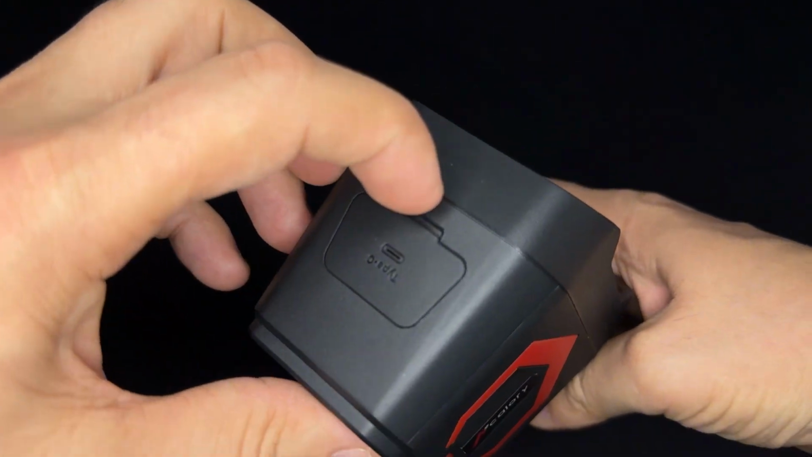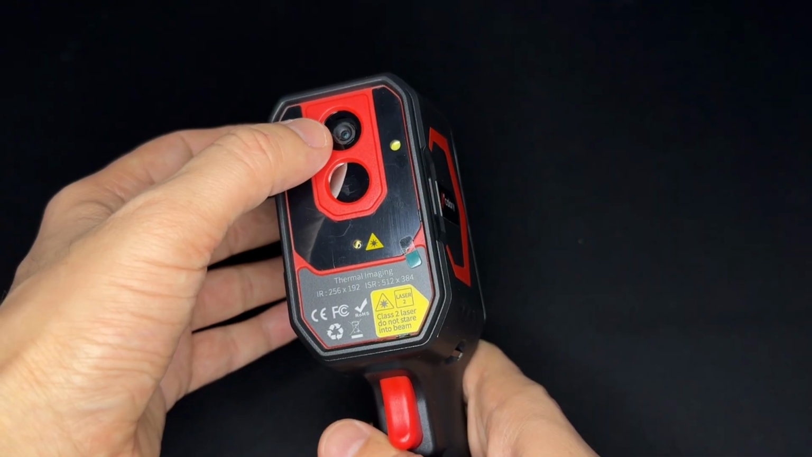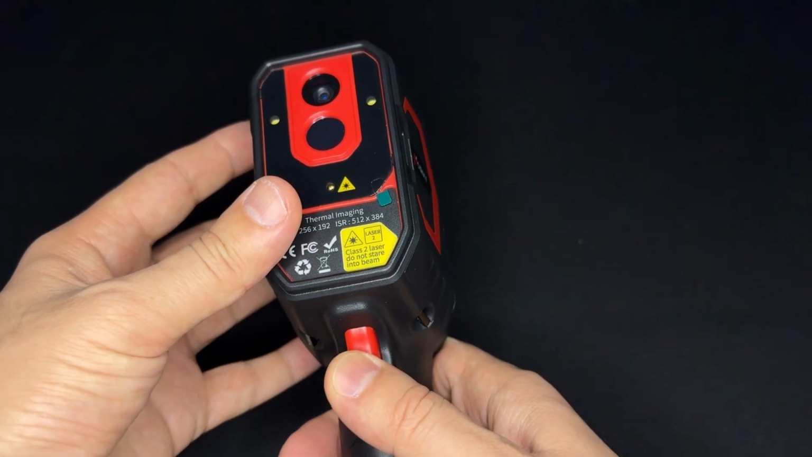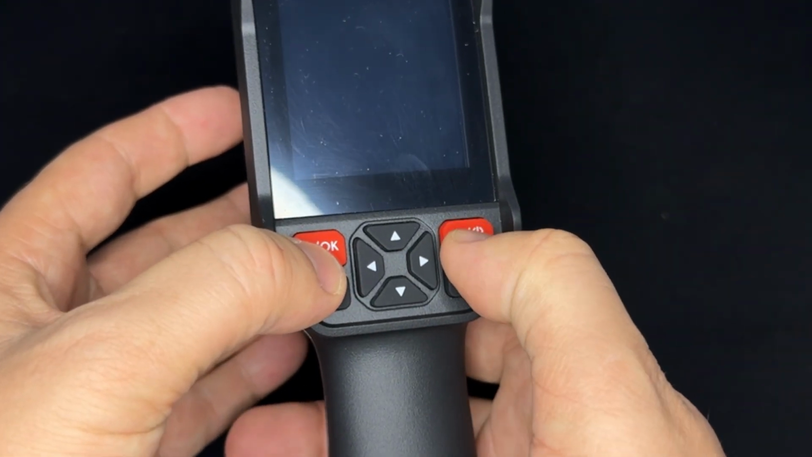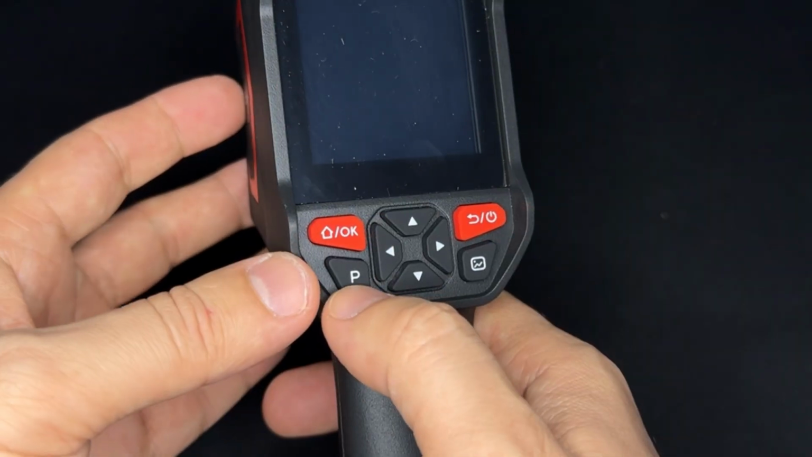Here is the area for Type C. This is for the data transfer right there. This is the laser pointer and LED lights, infrared thermal lens, photo trigger right there, lanyard port. Let's check the buttons over here. Home and OK button, then back, you turn it on and off, directions, and this is the album. This is the custom button.